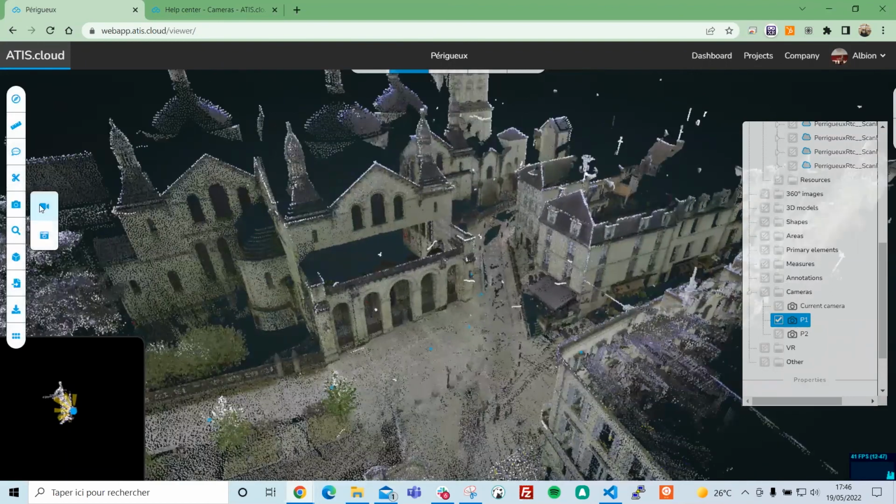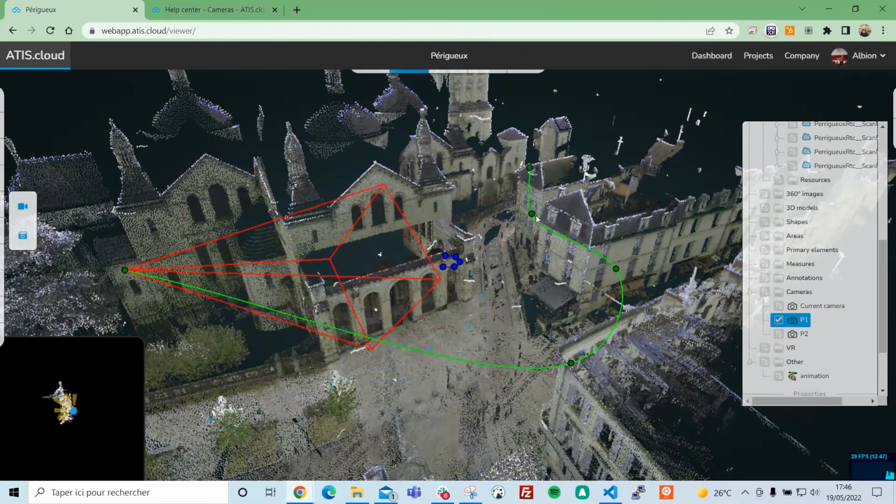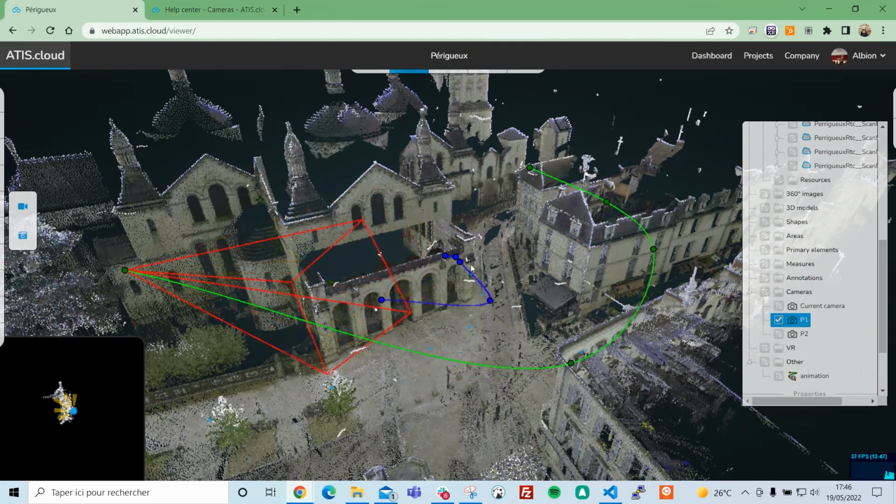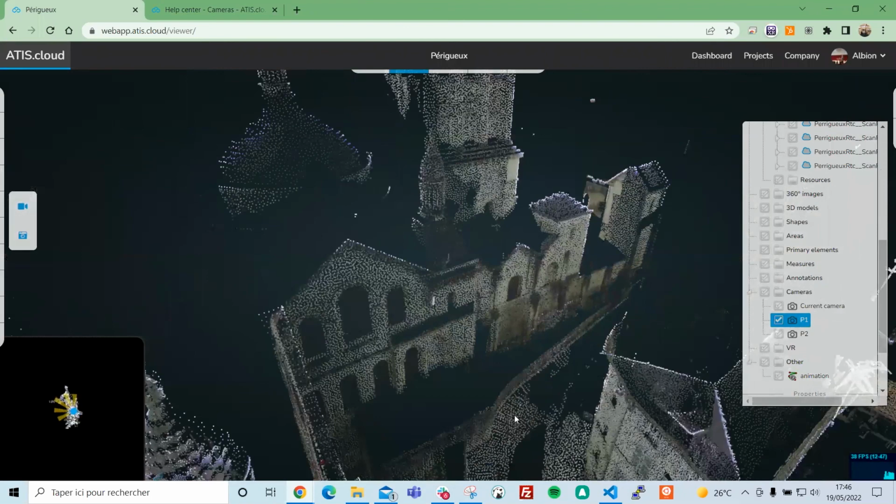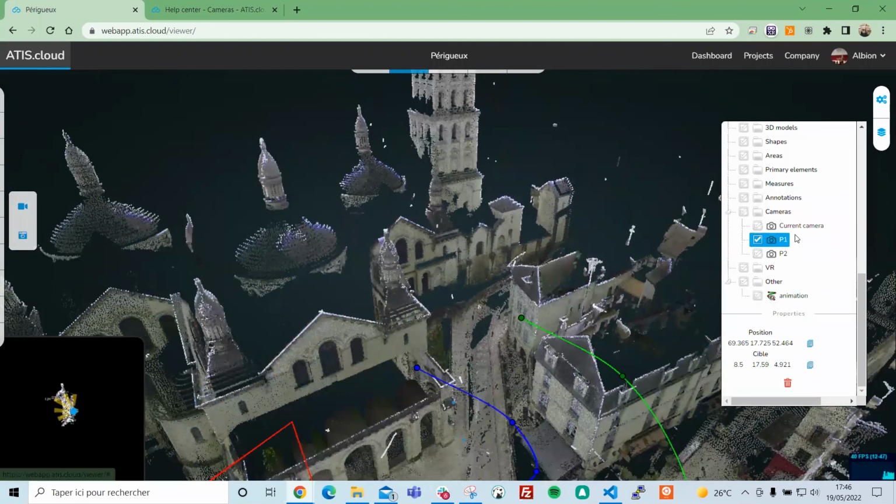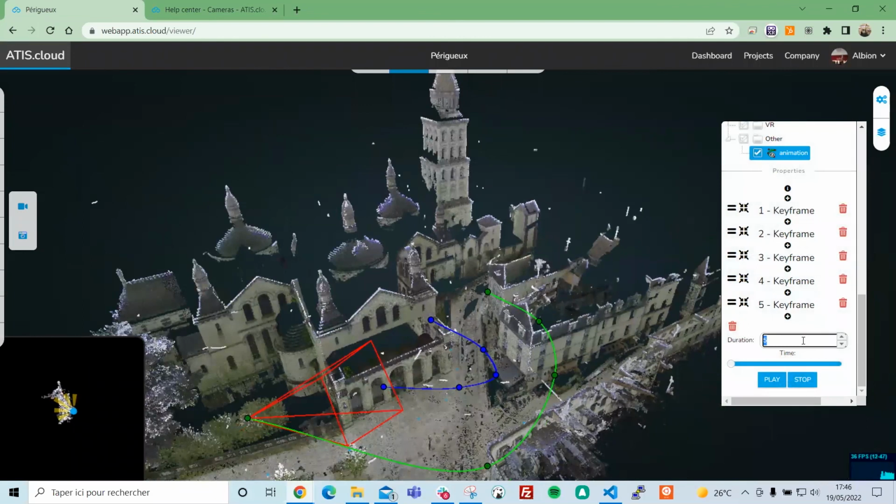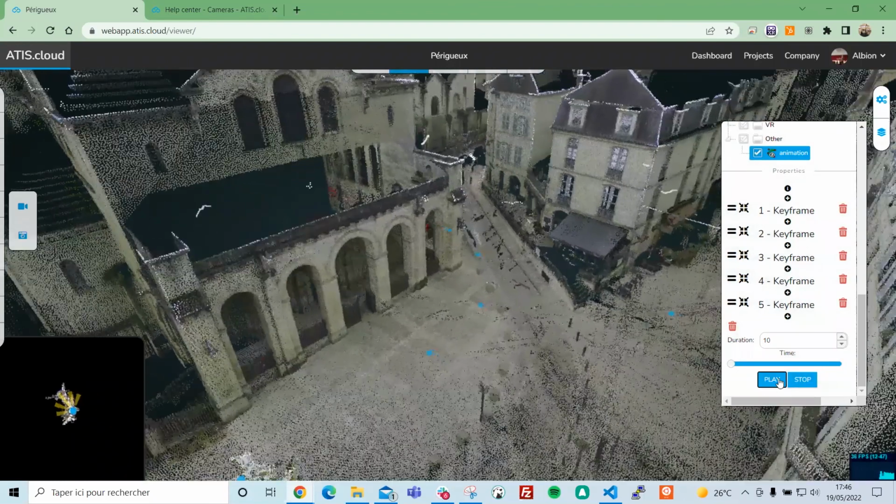Otherwise, you can create a video fly-through animation. By default, you have 5 points, and then you can add as many points as you want. You can set the view and the path. So here I'm going to set the view, and let's say that I want to add another one here. I can press P, and I've added another one. Otherwise, you can do it directly from here, where you can create another keyframe, another point of view. You can set the time of flying through. I'll go for 10 seconds, and you'll be able to play or stop it at any time.